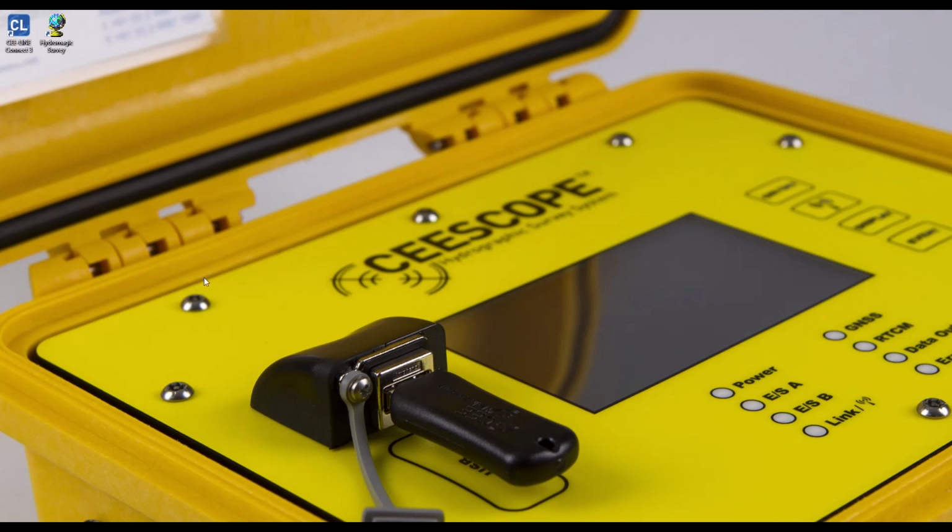The first thing to do when setting up the new CEE-LINE is to install the CEE-LINE Connect software, and then you can interface with the CEE-LINE through this portal. Many of the required control features that you need are in Hydromagic as well, so once you've got everything set up in the first place you don't really need the CEE-LINE Connect software. But certainly in the first instance you want to go in through CEE-LINE Connect and make sure the settings are appropriate.